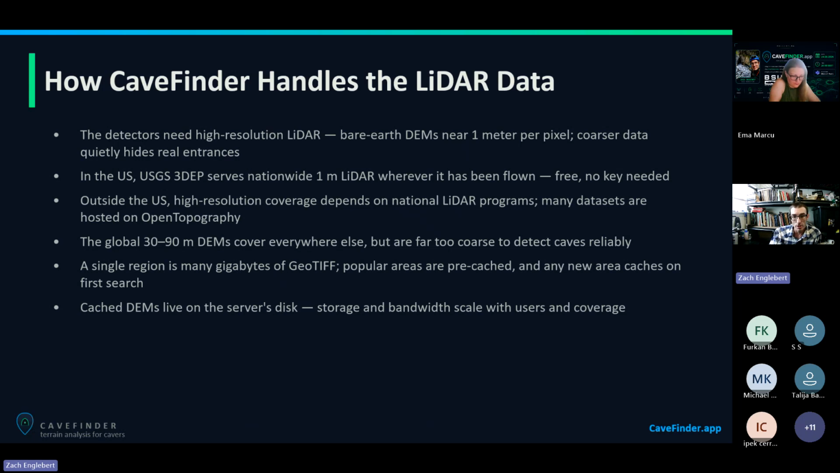Outside the United States, high-resolution coverage depends on national LiDAR programs, and those are available and out there, but it's usually a lot worse resolution. Instead of 1 meter resolution, which is what CaveFinder really needs, the resolution available internationally is often 30 meters, which is an order of magnitude lower. The global 30 to 90 meter digital elevation models cover everywhere else, but they're too coarse to detect caves reliably. These files take up a lot of data, and I store them on a server so that they can be accessed quickly and easily.